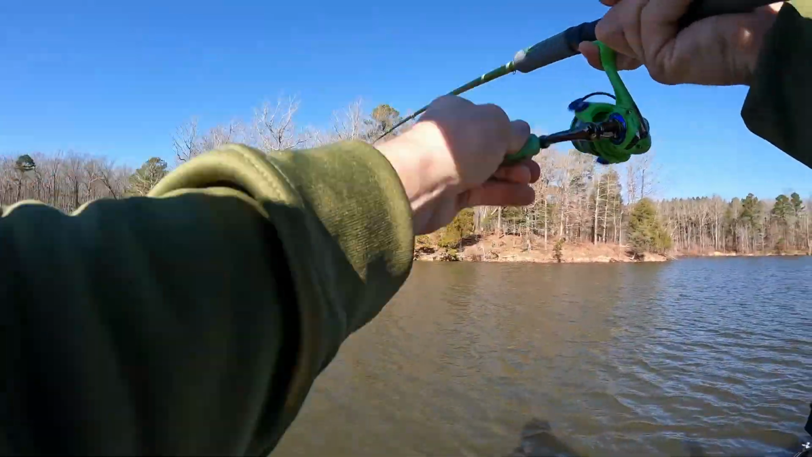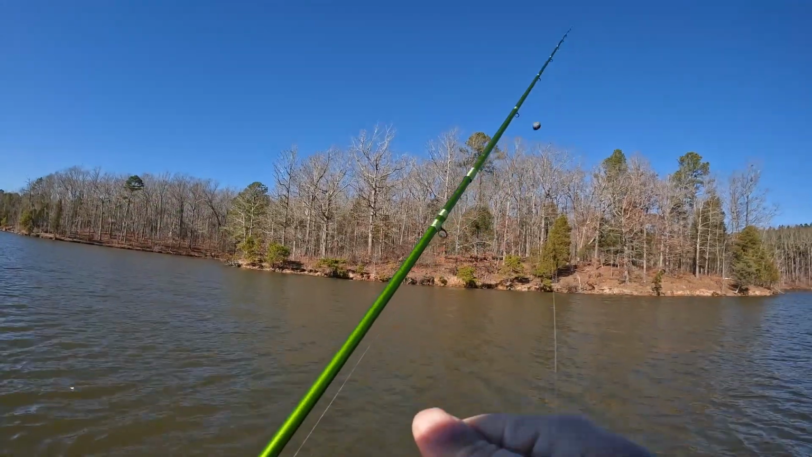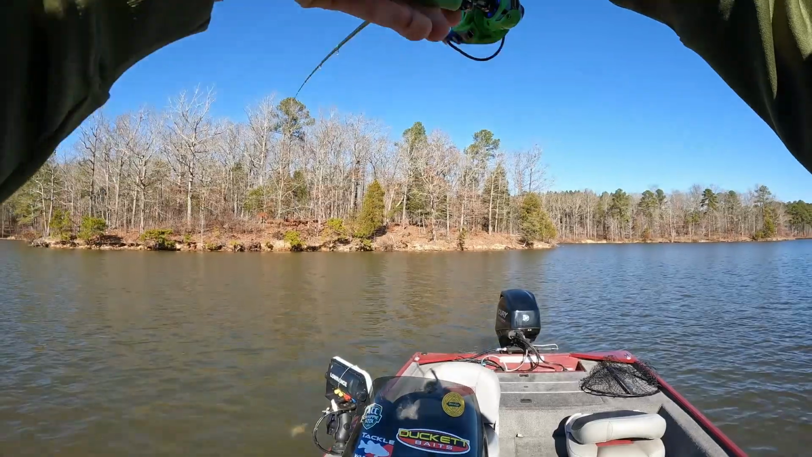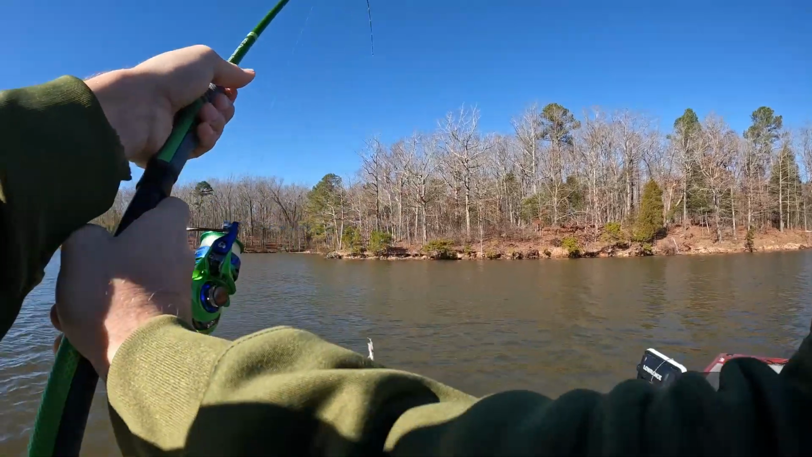There's one. Not a very good one. There's one. He's an itty bitty one. That's what we call these, itty bitty crappie. Got one on there, didn't even realize I was not recording. I was tangled up.